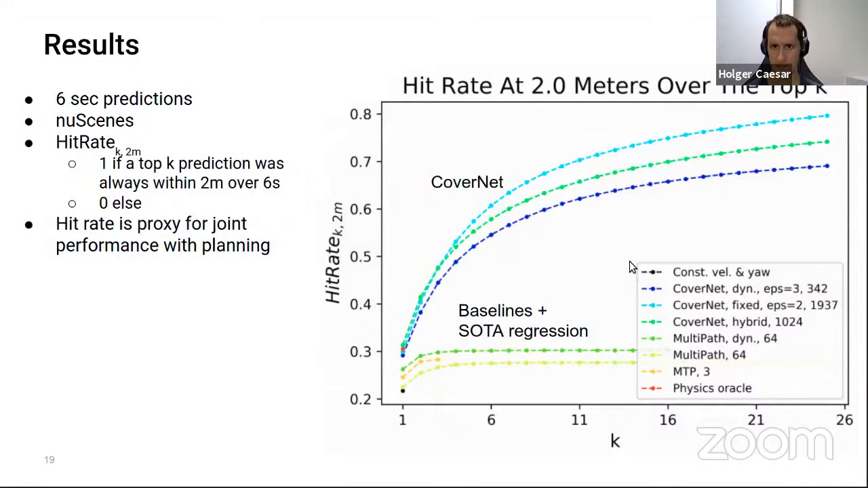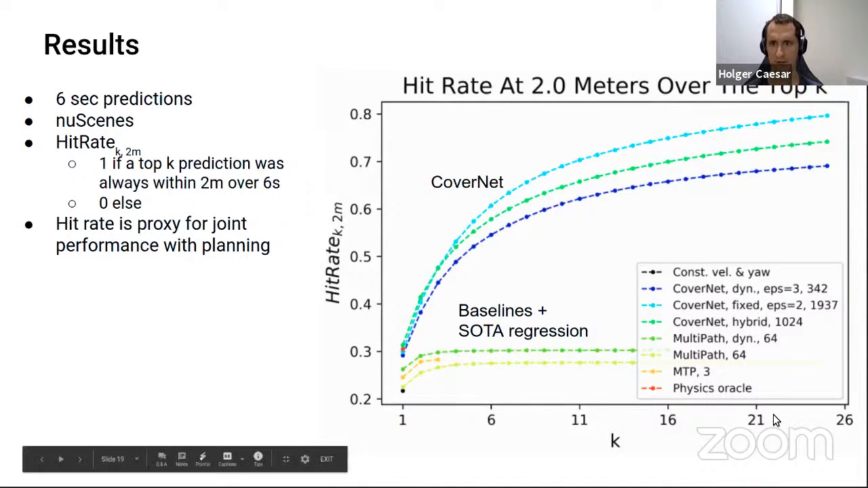And the results were very good at that time. We evaluated this on the nuScenes dataset on the 6-second prediction horizon. The metric here is hit rate, which is defined over the top K predictions and then within 2 meters. That's 1 if you hit that object within 2 meters with the top K predictions, or 0 otherwise. Here we have CoverNet, 3 different versions of it, and then a number of baselines and oracle methods. We can see that CoverNet really achieves state-of-the-art performance, better than the baselines and other state-of-the-art methods over various different numbers of K.